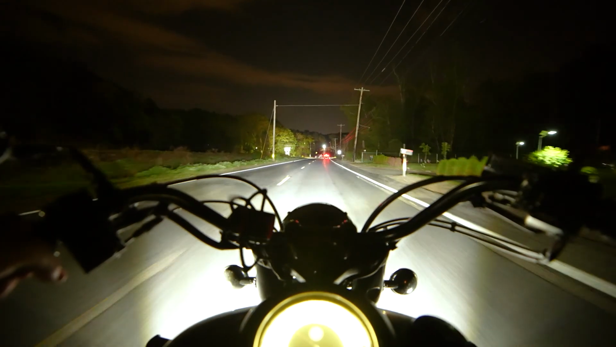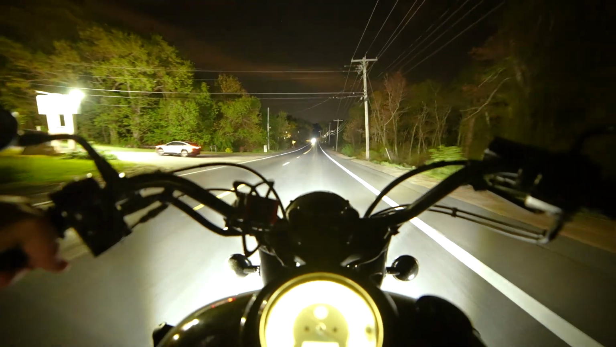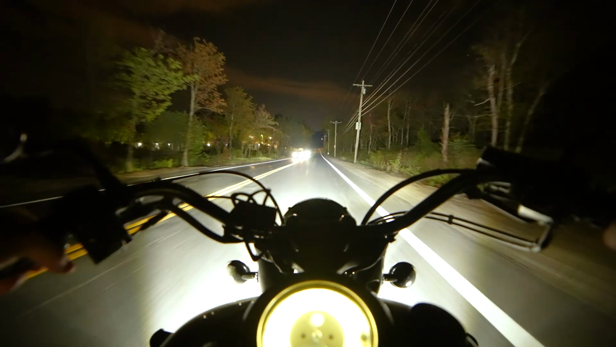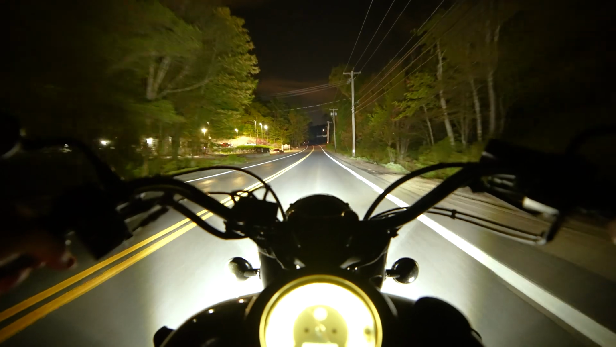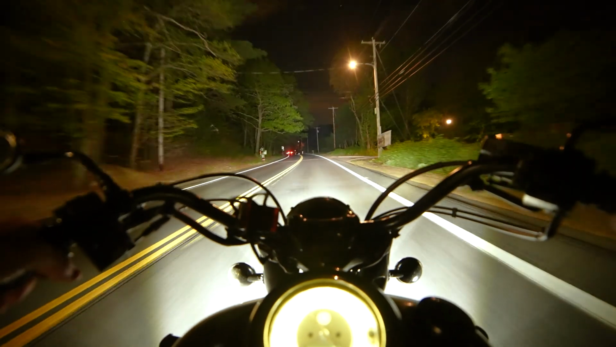So I am definitely a little bit more vigilant in this area, especially because these roads are, I don't want to say too winding, but they're deceptively winding. They're mostly straight, but then all of a sudden there'll be a couple quick curves, and it's like, oh, if I was looking down for a second, that could have been bad. So definitely got to pay attention.